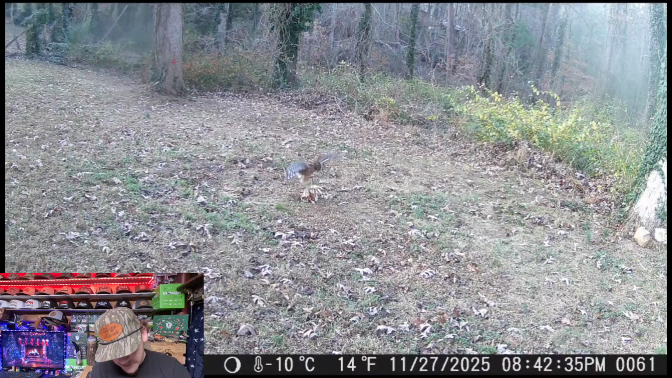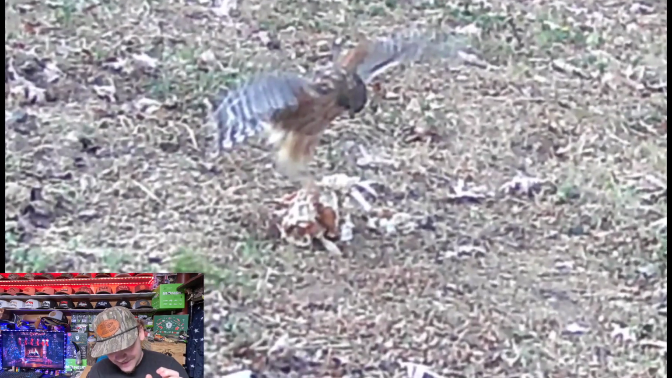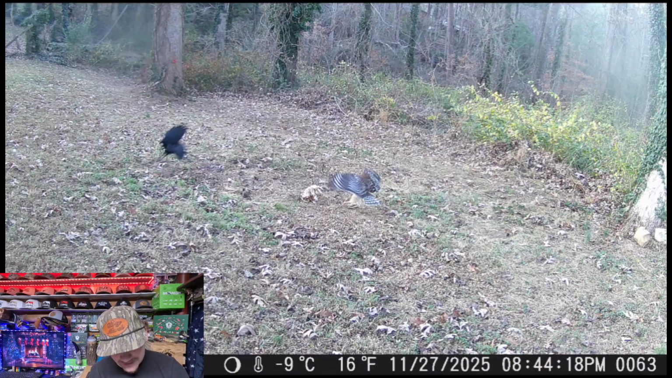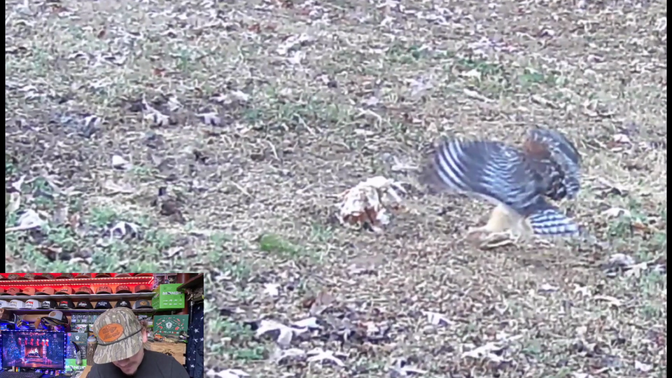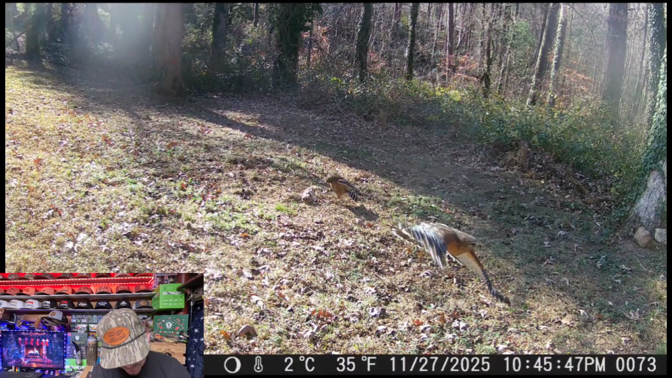There's a daytime, and it's the hawk. That's a pretty cool picture. Landing in on the turkey. That's actually a really cool picture. The hawk again and a crow. That's cool. They both flying in at the same time. Y'all can see the hawk right there has his wings out. That's pretty cool. This one.